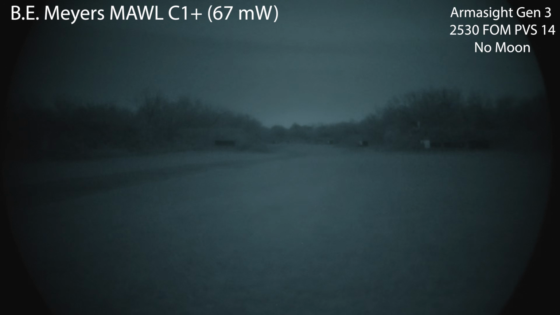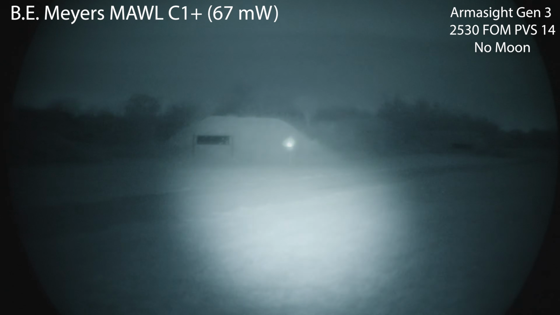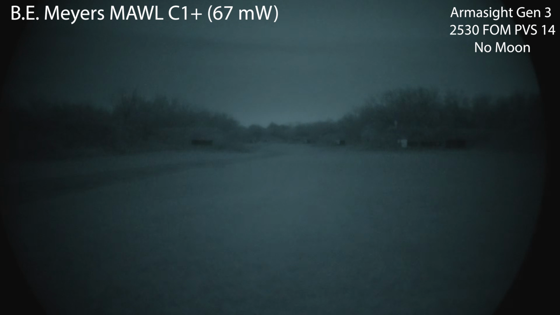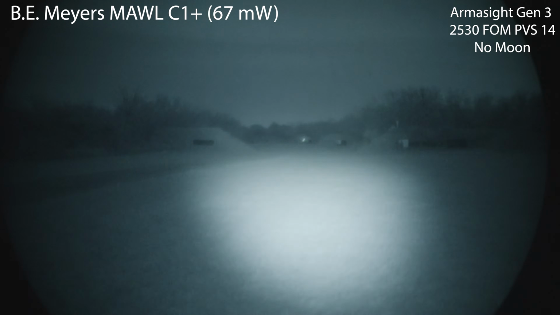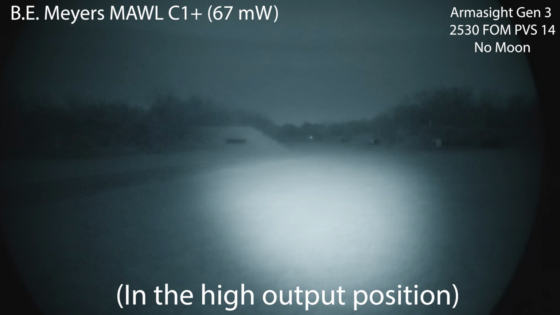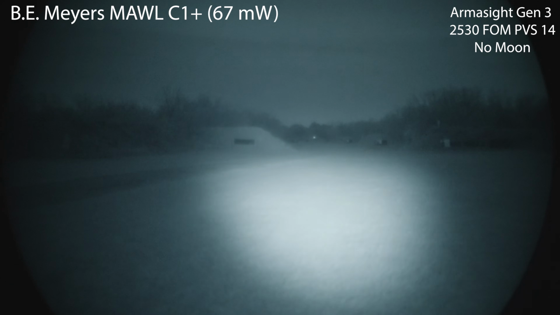On this 67 milliwatt MAWL, and forgive me guys for those that actually own a MAWL and have used it a lot more than me, I don't know if it's just customizable to the user, I don't have the comparable mode on the 150 milliwatt, but on the 67 output MAWL, it has this mode that has flood and spot, and the concept is cool, except I can't really see the far range.